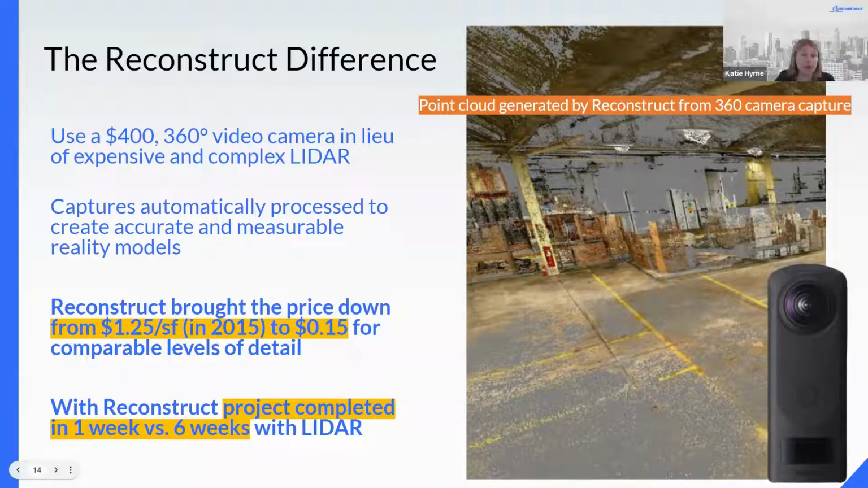And it was significantly faster. The technicians were able to capture more than 200,000 square feet per day and completed the whole facility within less than a week. That's significantly less time than it would have taken to move the scanning tripods around the site. Overall, Reconstruct provided the cost-effective and time-sensitive solution that Steve's team was looking for.